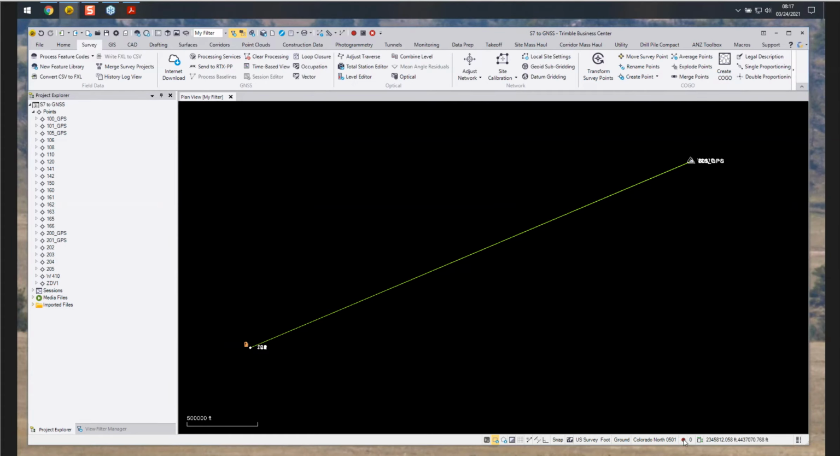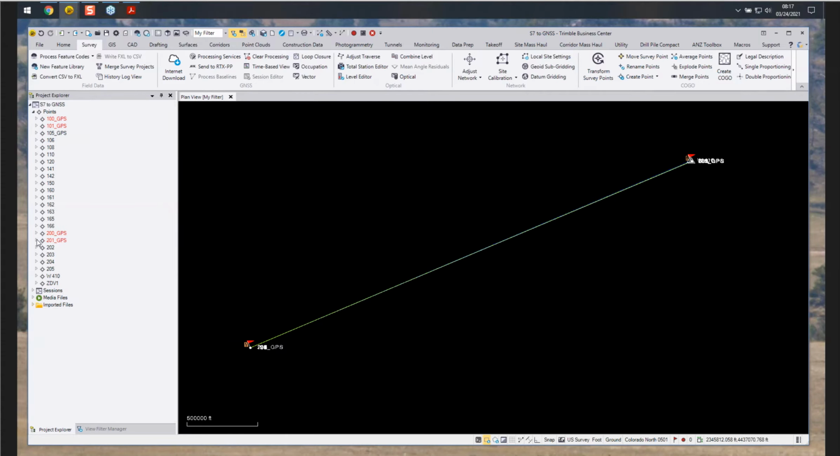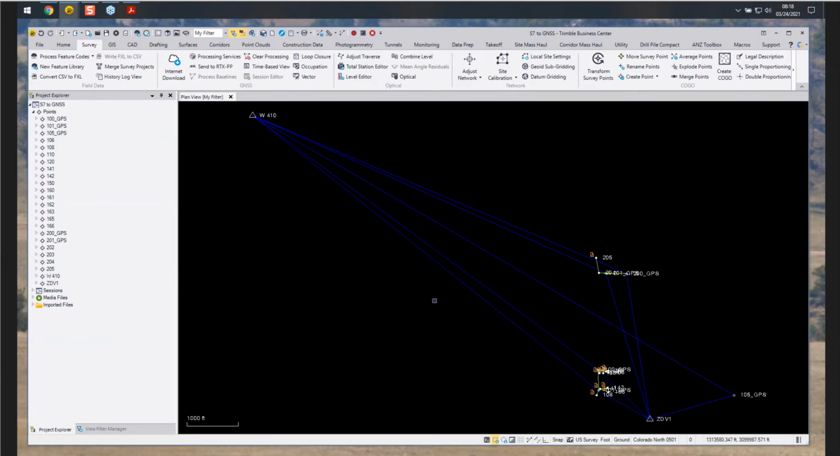We'll recompute the project. All right, so we still have some anchored positions down here. That's just due to the fact that we have our assumed coordinate. We will delete our assumed setup coordinate from each point, or we could disable them as well using the properties menu. We'll recompute. And now we have our total station data moved to our GNSS locations.